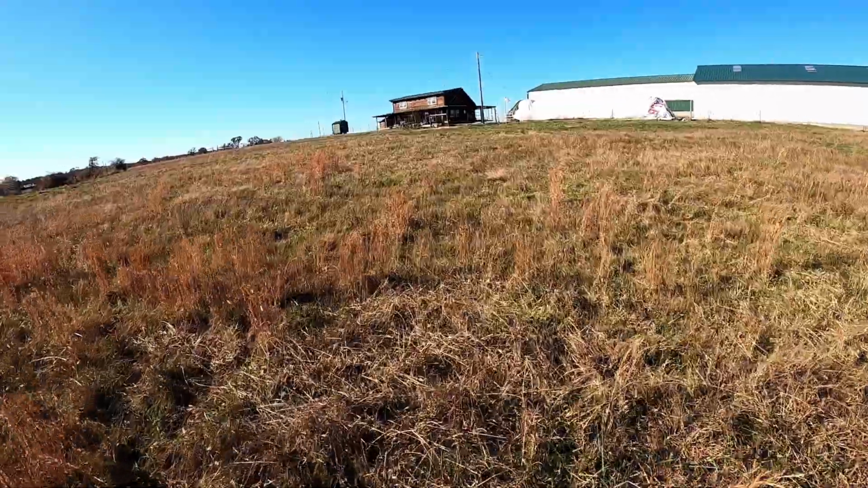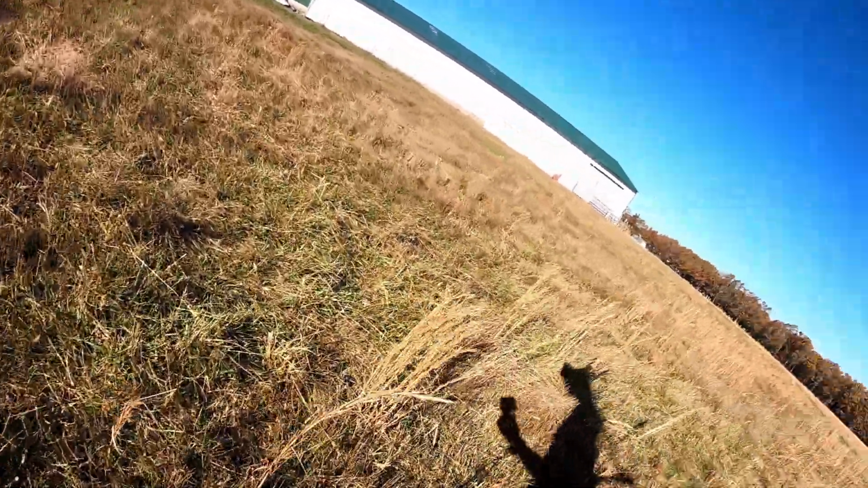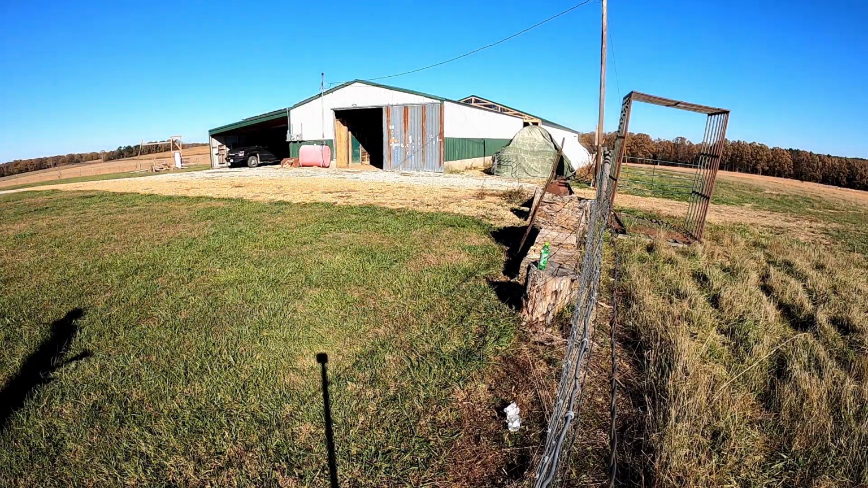And I've got a 25 yard setup up here. So we'll go up here. We will start at the 25 yard and we'll go from there. That's our 25 yard target. Keep an eye on it for me.